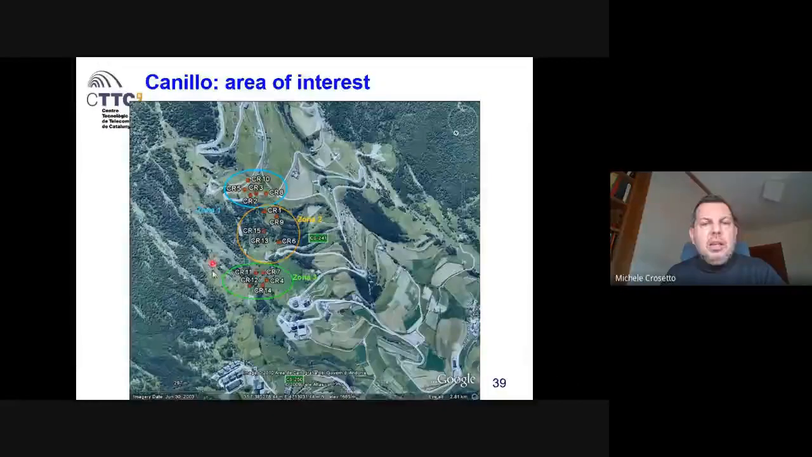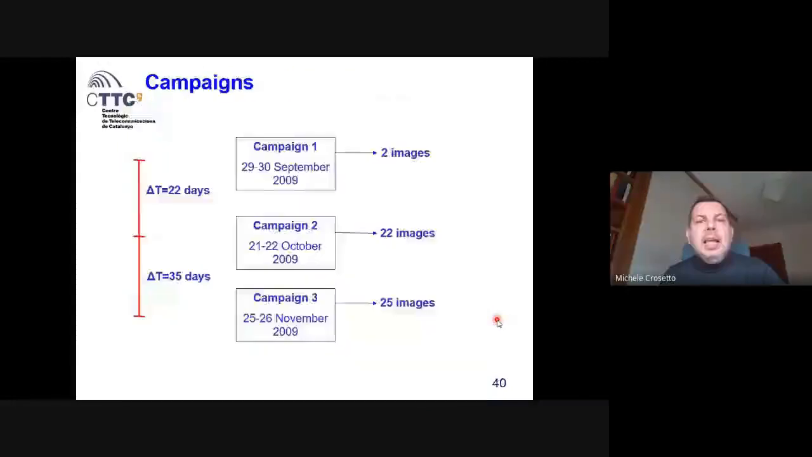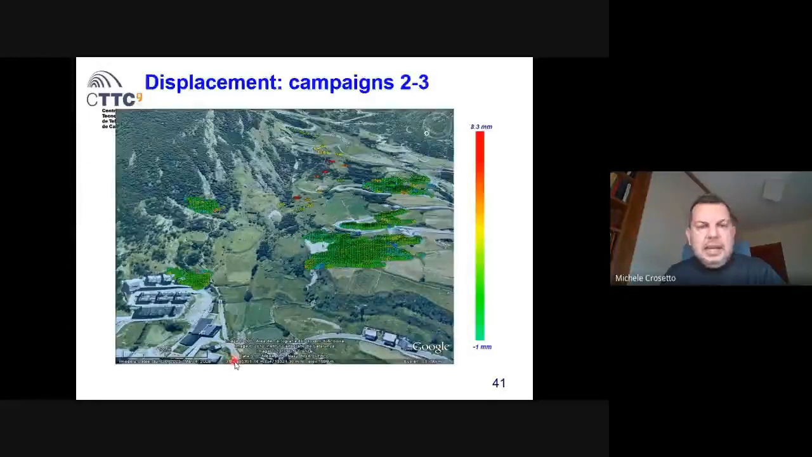This is the location of the different corner reflectors. There were 15 corner reflectors in this area. We did 3 campaigns separated by 22 and 35 days, so quite a short revisiting time. This is an example of results. In green, basically stable area, but you can recognize several corner reflectors that show deformation in the area of interest.